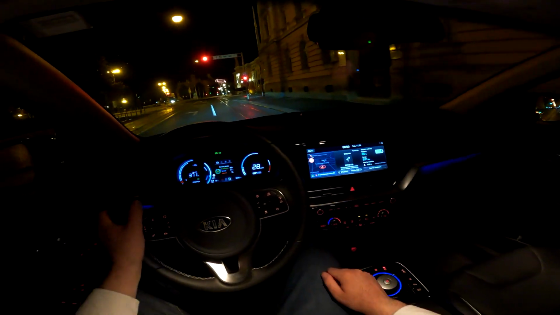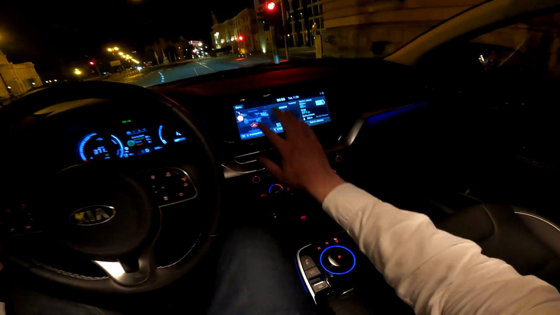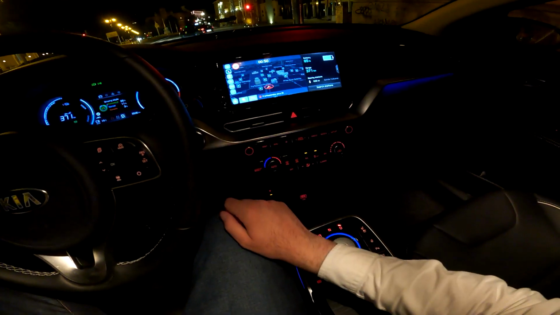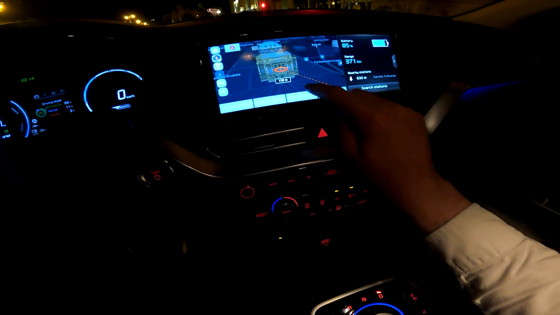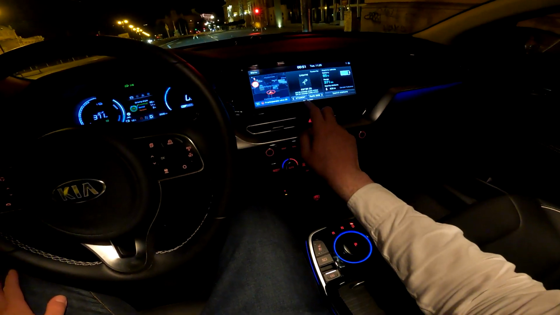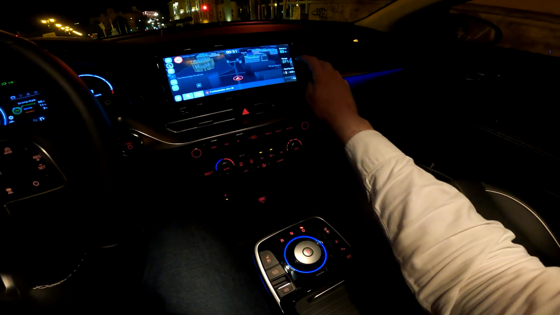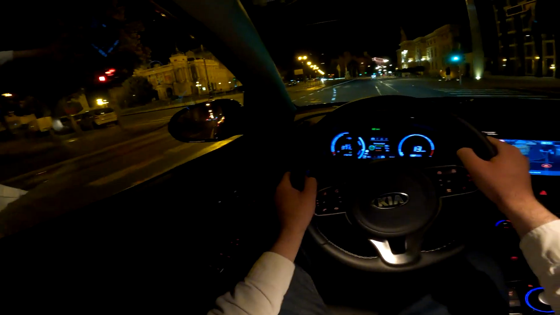Okay, so this is the main screen, and this is the home screen layout. You have these widgets which you can configure, but let's actually press the navigation and you will see the 3D shape of the buildings. So the National Theatre on our left, National Theatre 3D shape here. Quite cool. You can also have the big screen. So this is the split screen. When you press this, you have the big screen available as well.